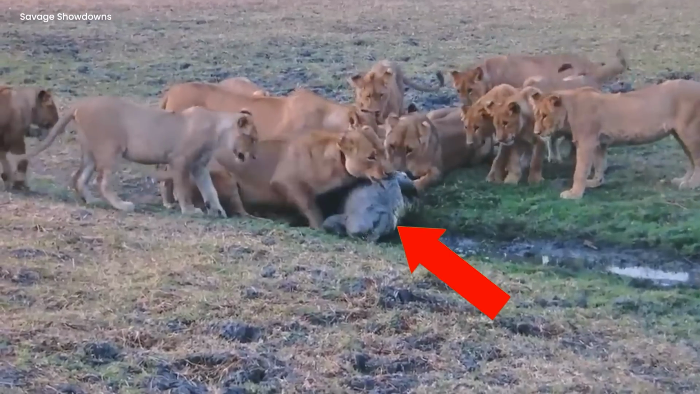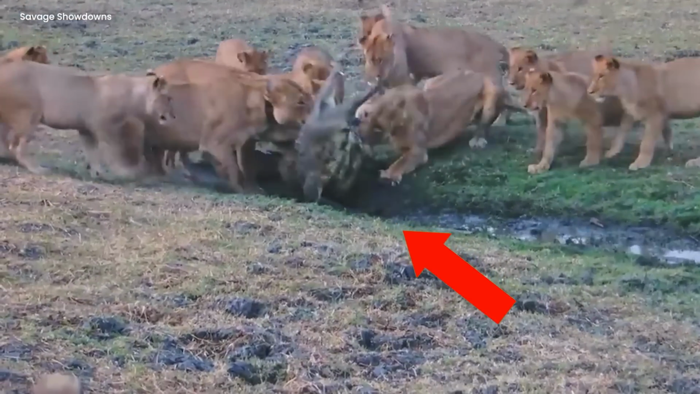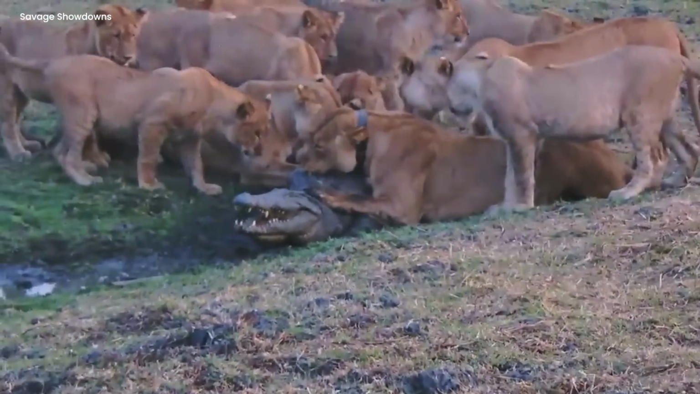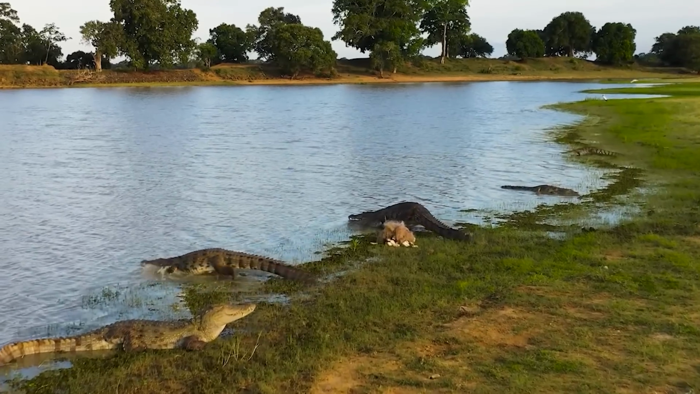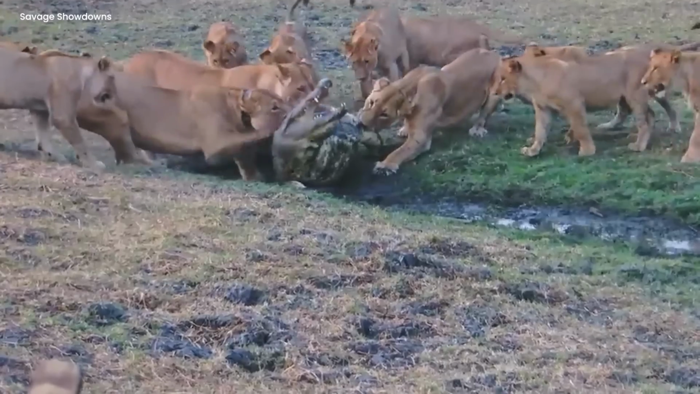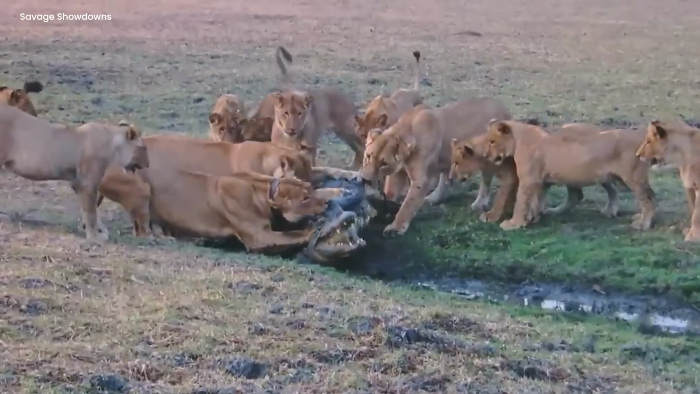The lions, winners and hungry, pulled the crocodile onto the dry land. Sharp claws and hungry mouths made fast work of the captured crocodile. The camera, a quiet watcher of nature's wild show, filmed the story of life in the wild, an exciting tale of hunters and the hunted.